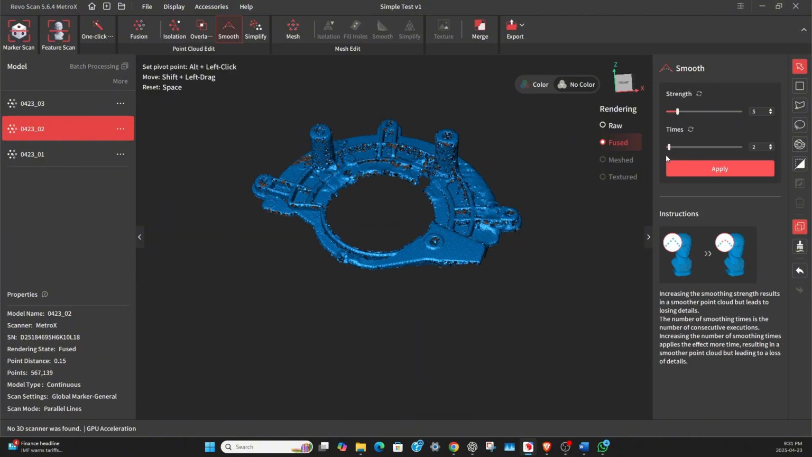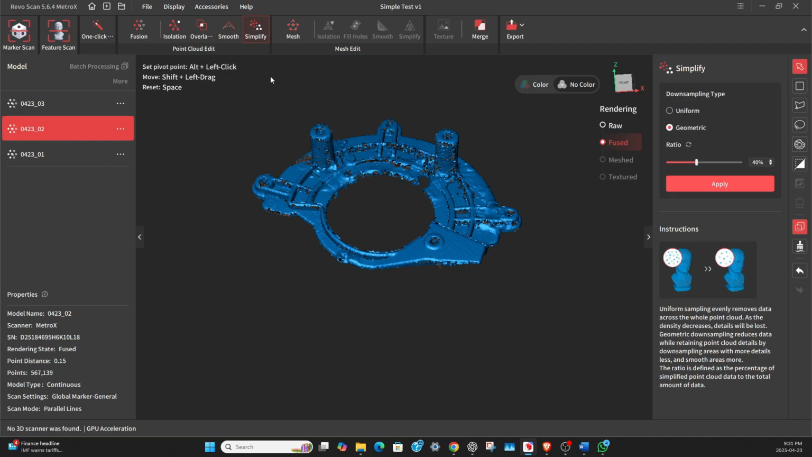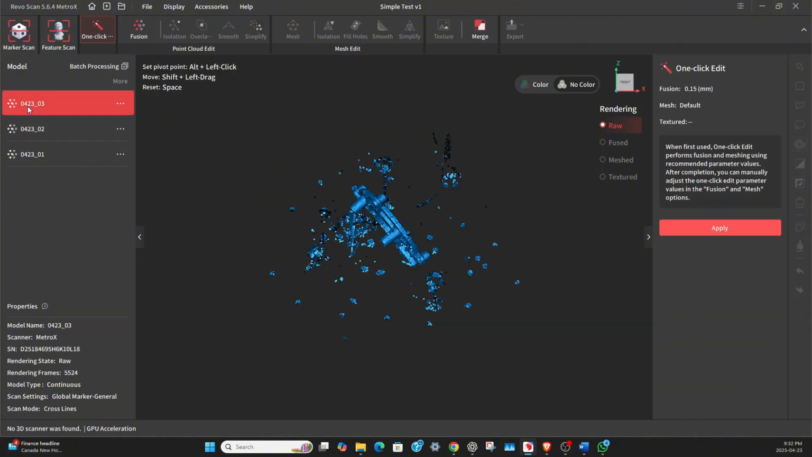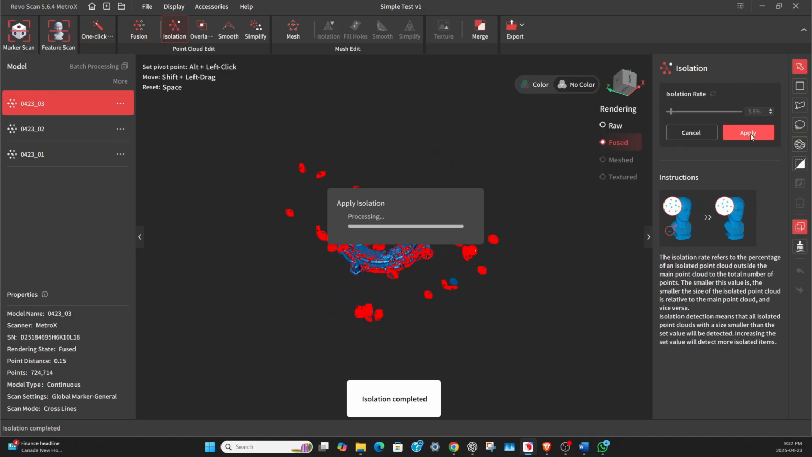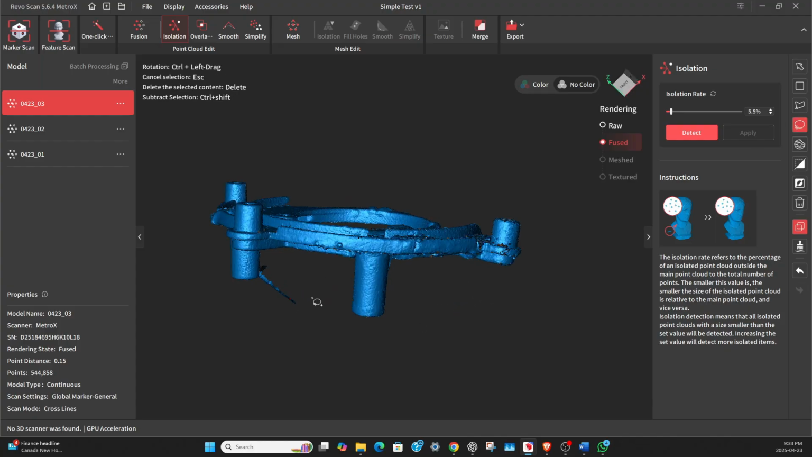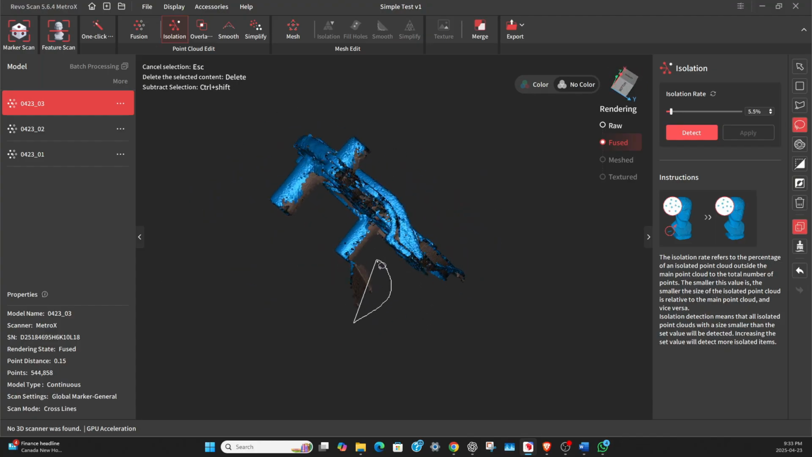You want to smooth it a little bit. Again, it's set for minimal smoothing. You want to simplify it. I guess around 10% or so. That one's done. Now, because we don't really care about the bottom of that part, we can just chop it off because the other scan will have it.